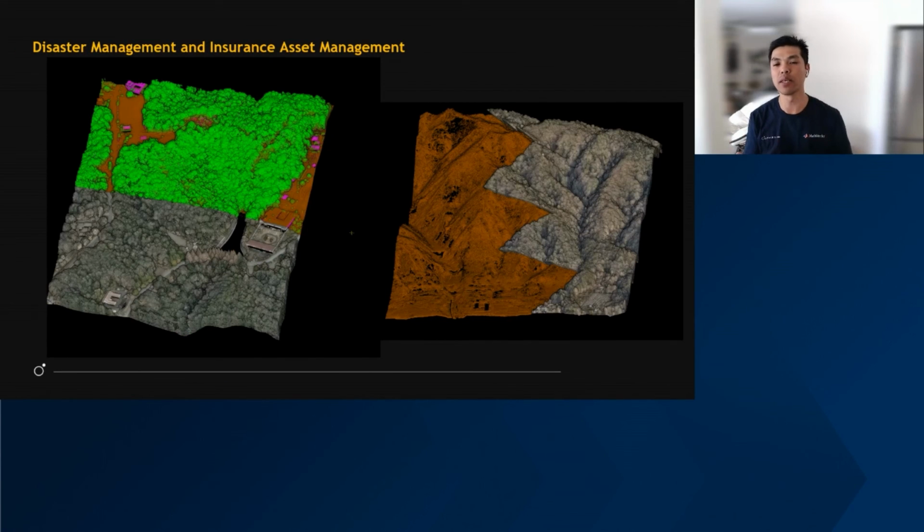Disaster management, insurance management. Lidar has a really good technology where you cannot see through objects, but you can penetrate objects with low density. So for this example, on the right-hand side, they want to know what the structure of the mountain is, so that they can pre-plan and forecast if there's going to be any earthquakes or landslides in this area.